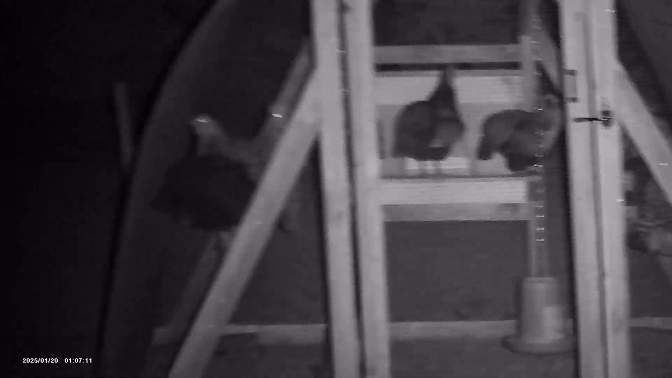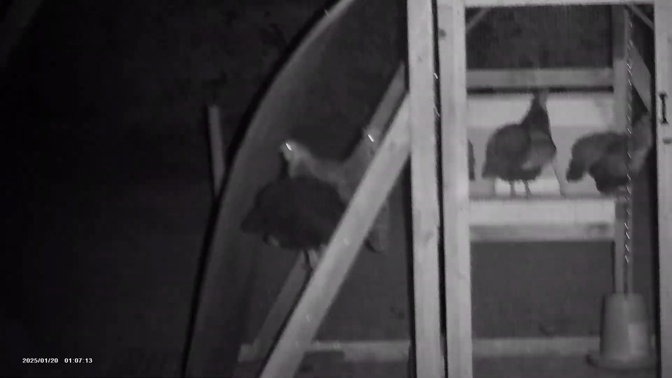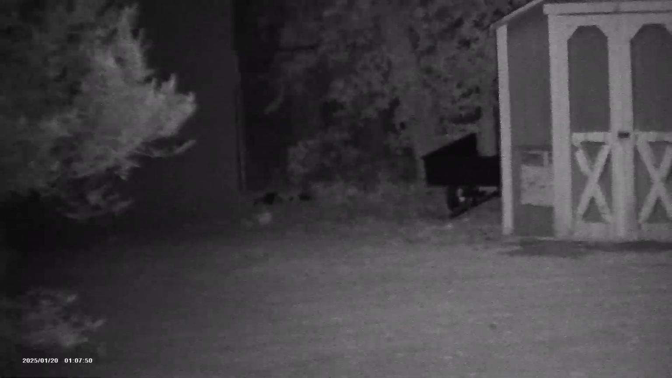And look at those birds for just a second. And then we pan back across my yard. As I would hoped, I didn't find anything else moving, but you can see my barn and a little trailer back there. And that's the night vision. So if you're wanting to check out a good night vision, I would check this one out.